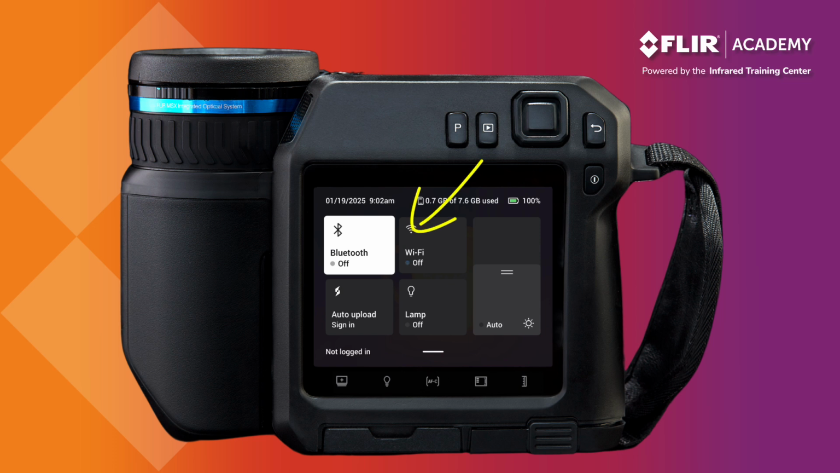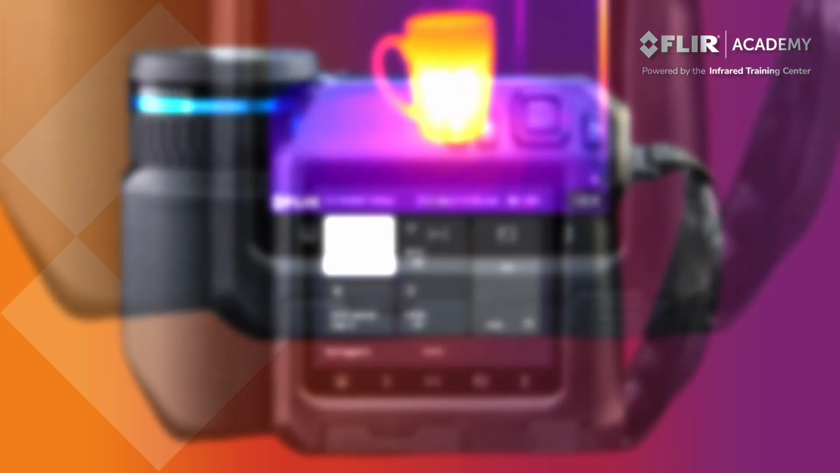Here you can turn Bluetooth and Wi-Fi on or off. Sign into your Ignite account to automatically upload saved images to the cloud, and activate the LED lamp to illuminate your target. There is also a slider here on the right that adjusts the brightness of your display. Swipe back up to return to a live image.